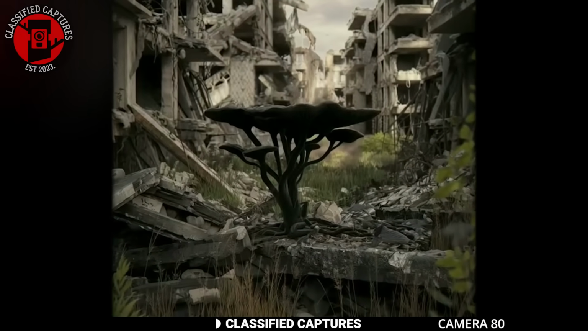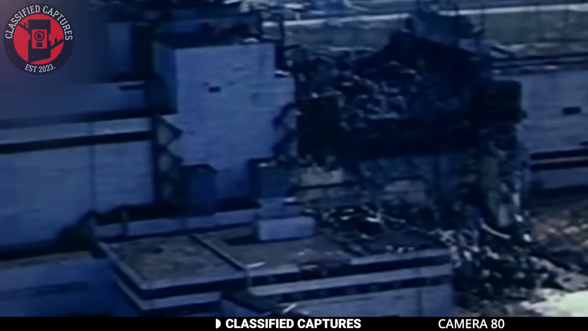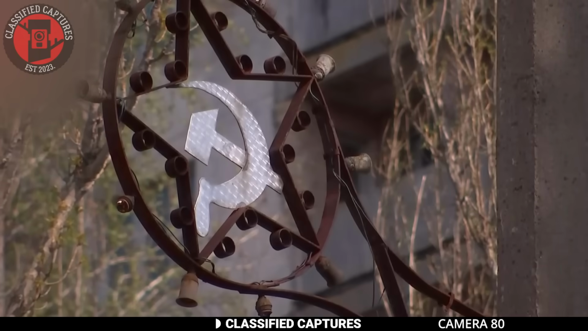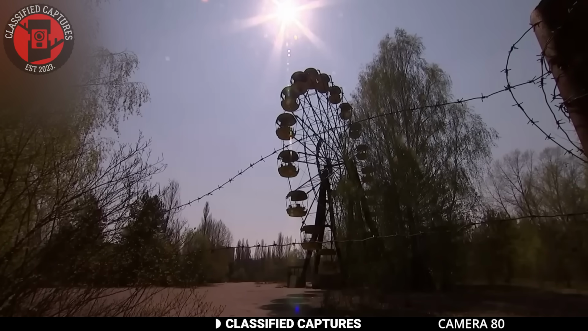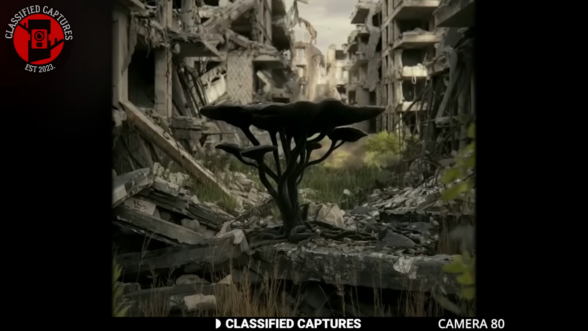We all know about the catastrophic disaster that occurred in Chernobyl back in 1986 when the nuclear plant in Ukraine exploded, leaving a massive wave of radiation in the area, making it uninhabitable and highly dangerous for human life. For decades, scientists have been conducting tests and studies in the exclusion zone, hoping to find solutions to the lingering radioactive contamination. But now it seems nature itself might be stepping in to clean up the mess.